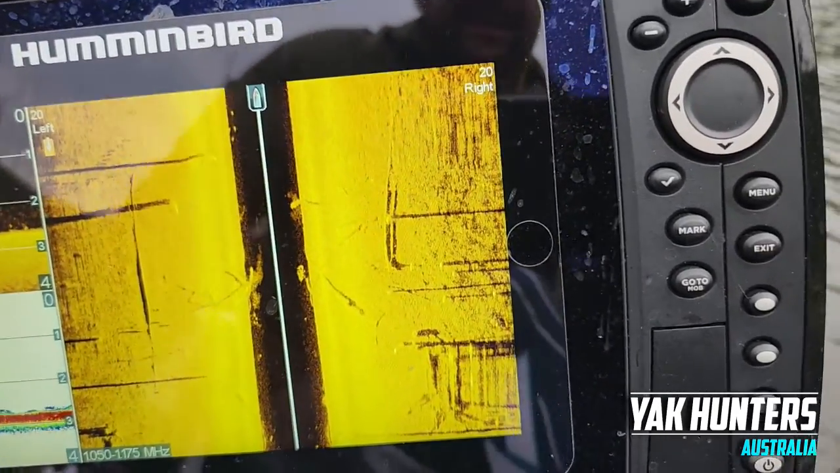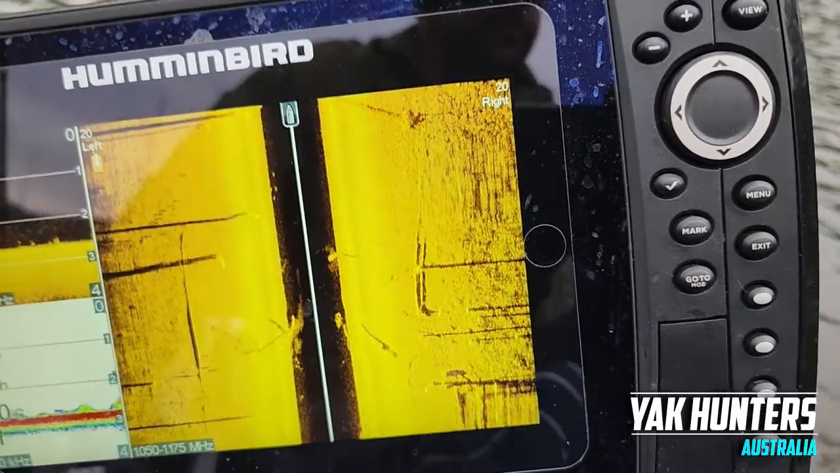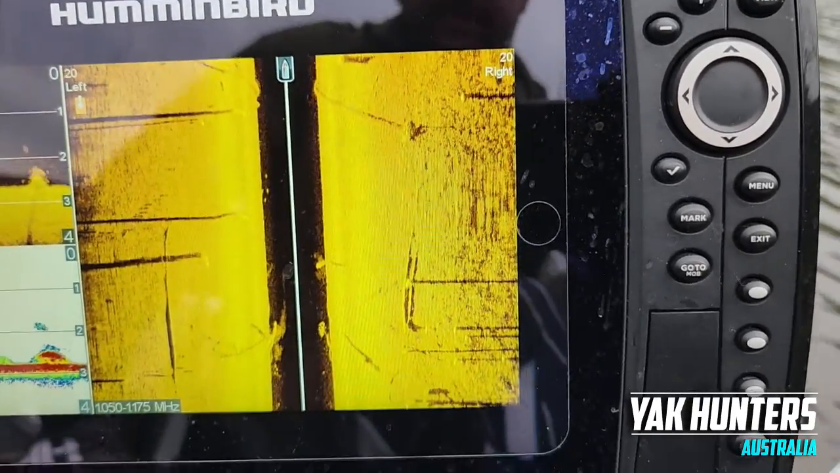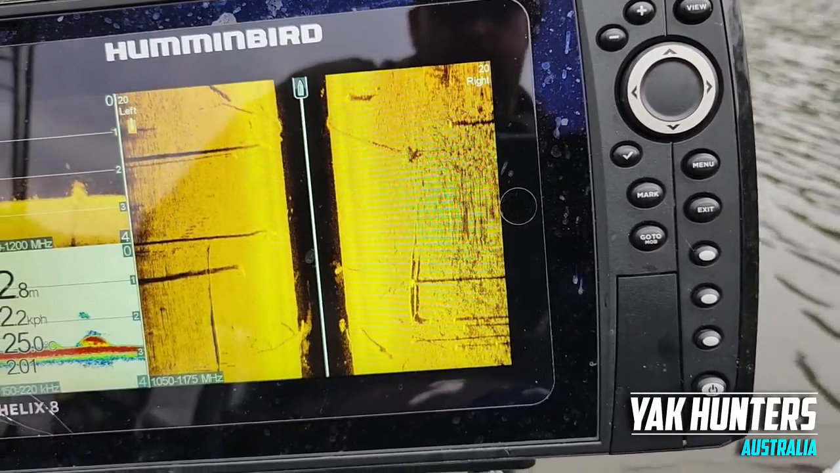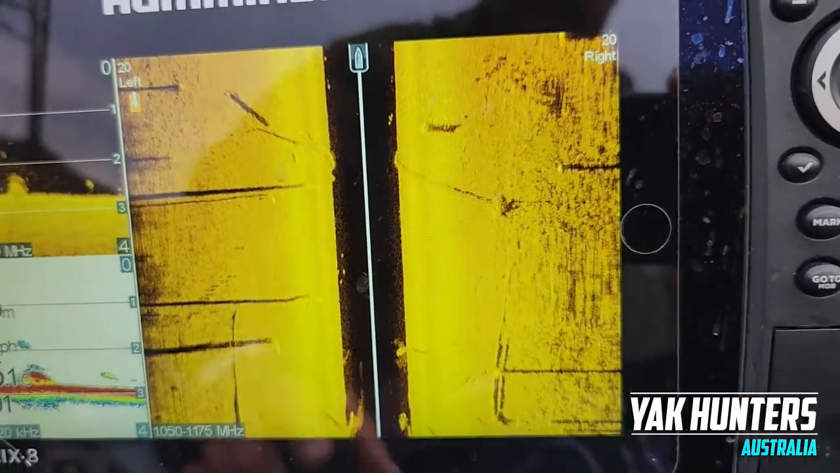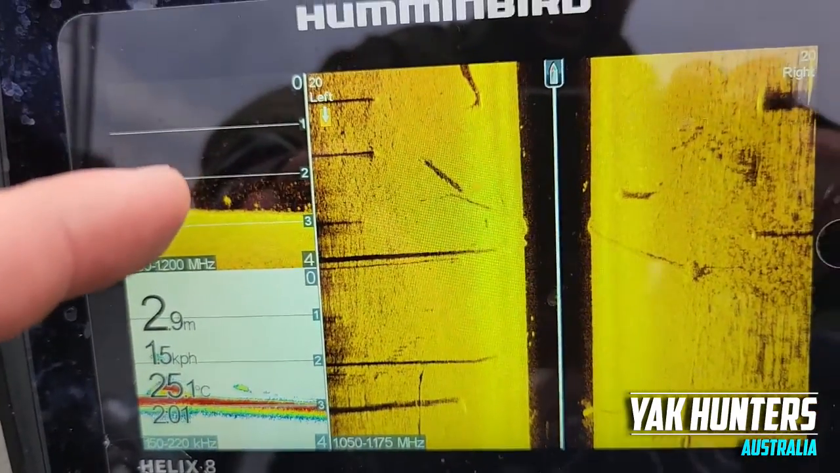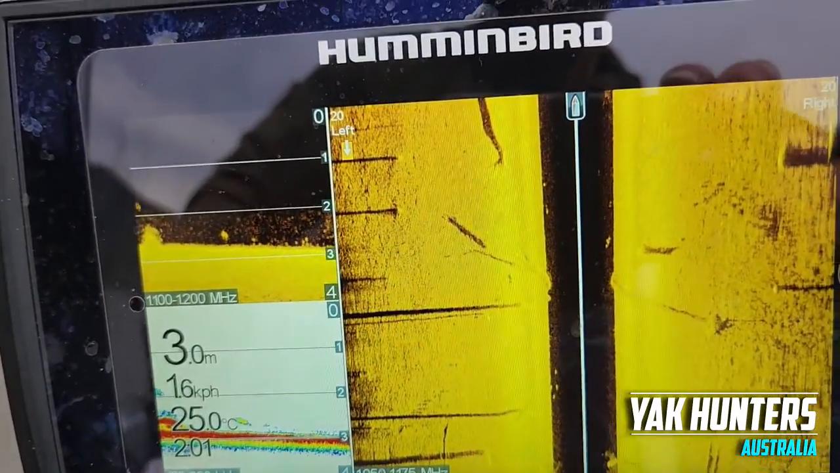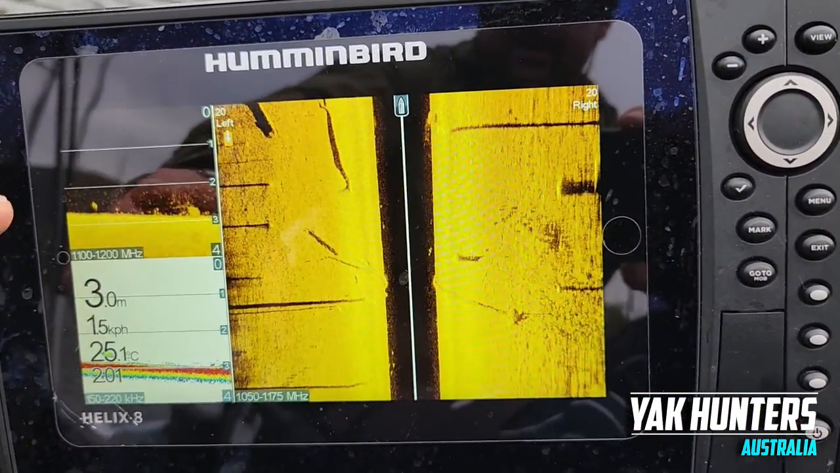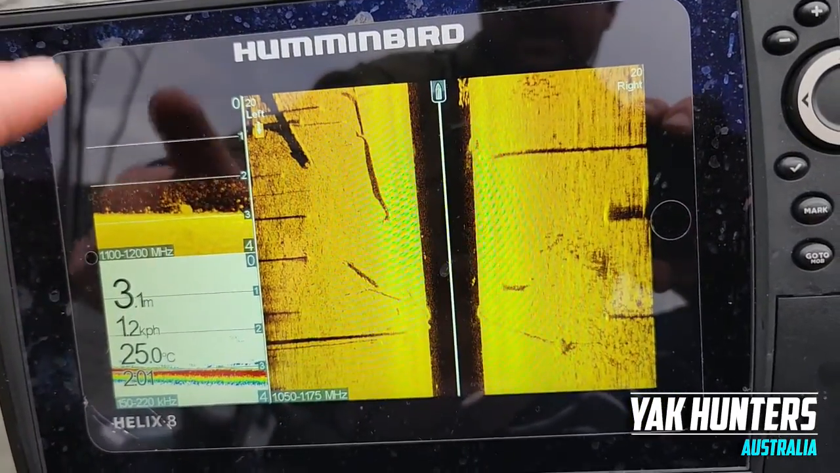So we get a nice clear view in a detailed sense of what may be on the bottom, whether it's trees, whether it's fish, whether it's reef, structure, etc. I like to have several screens displayed so that I can see where the objects are to the left and right of me, and then I can cross-reference that with the down scan and see exactly how deep they are. So again, in summary, the down scan shows a little bit of detail of what's below in that darkened area and how deep it is.